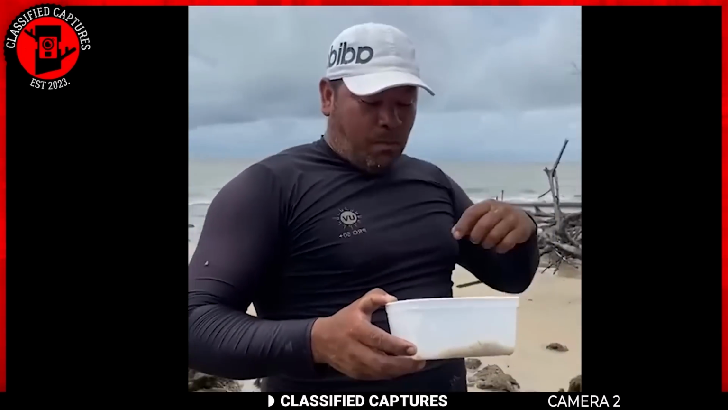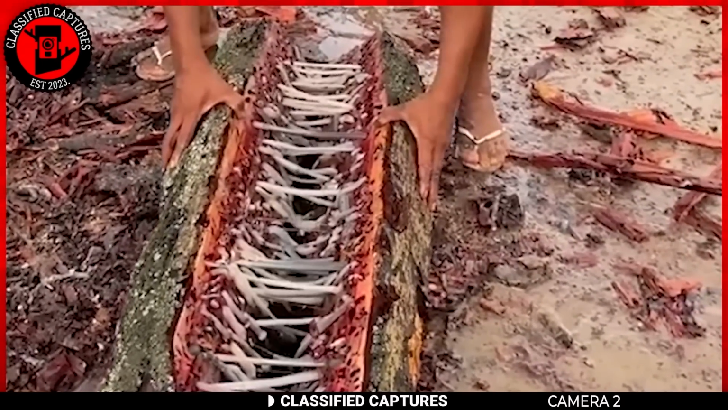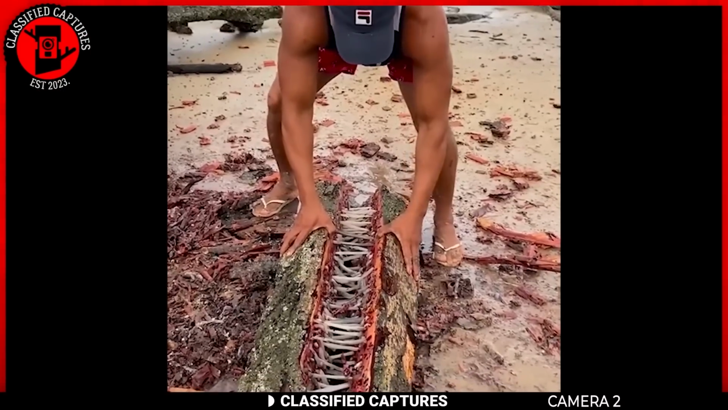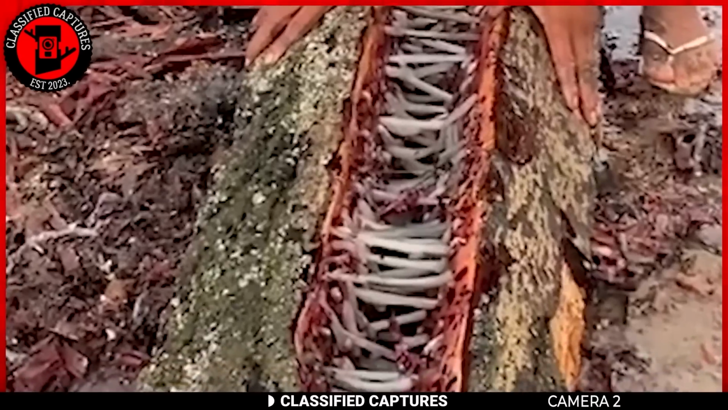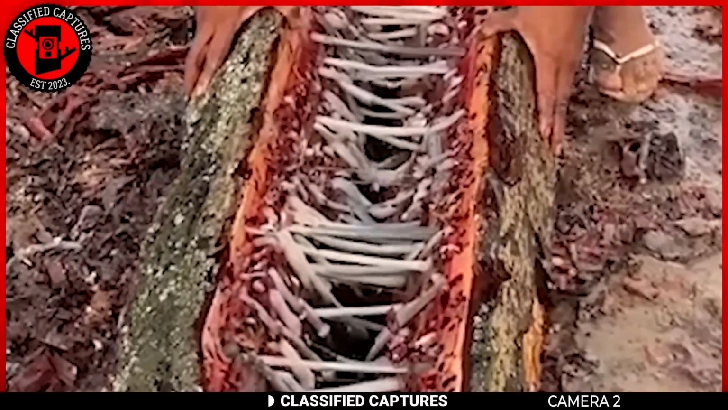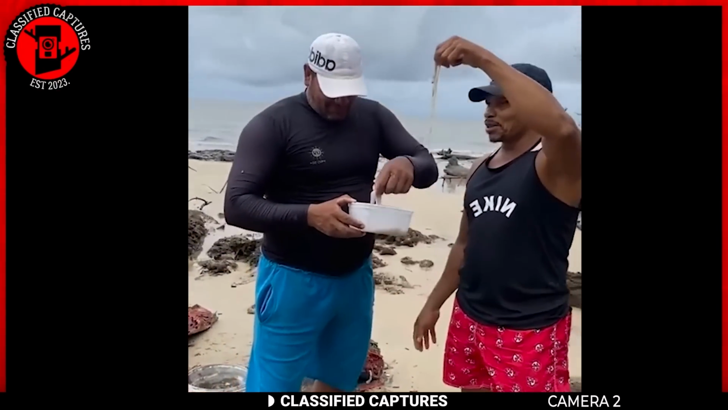What you're seeing on your screen is called Timberlook, scientifically known as Bactinophorus thoracites. Timberlook is a unique wood-boring mollusk often found in the brackish waters of Indonesia. Despite its worm-like appearance, Timberlook is actually a type of mollusk that inhabits and feeds on rotten wood or tree trunks submerged in water. This creature has a significant ecological role, but it's also infamous for being a pest to wooden structures like boats and piers.